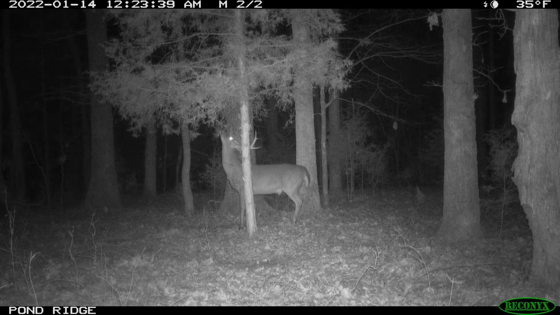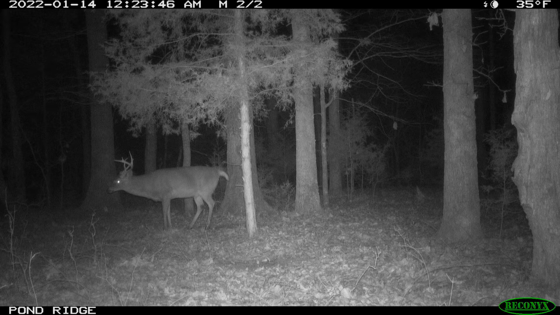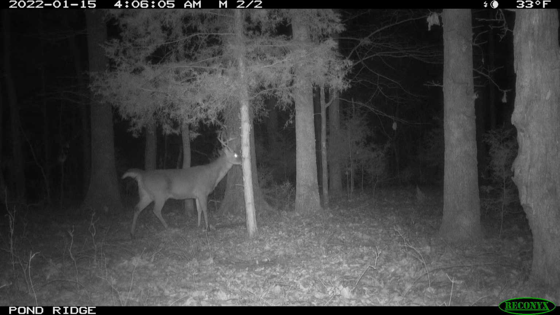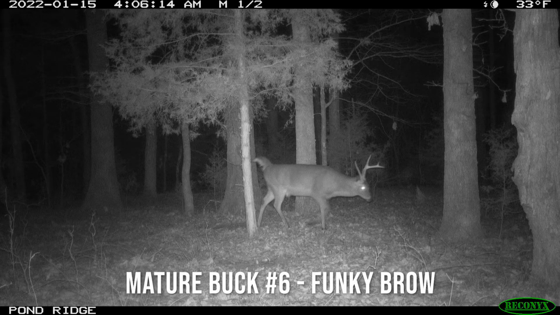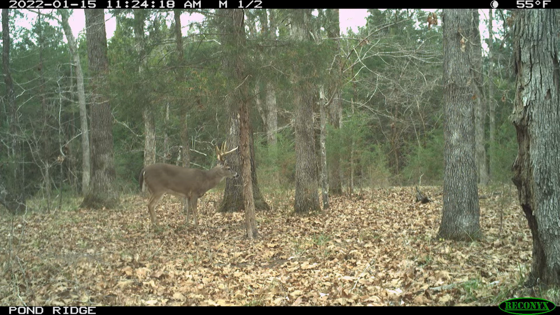January 14th. Alright, now this is a big boy. This is like a 5 or 6 year old deer that I had a lot of pictures of on the ridge. He's real funky, but a really mature buck. There he is again on the 15th. There's the 9 point. Back in the daylight, 11:30 on the 15th.